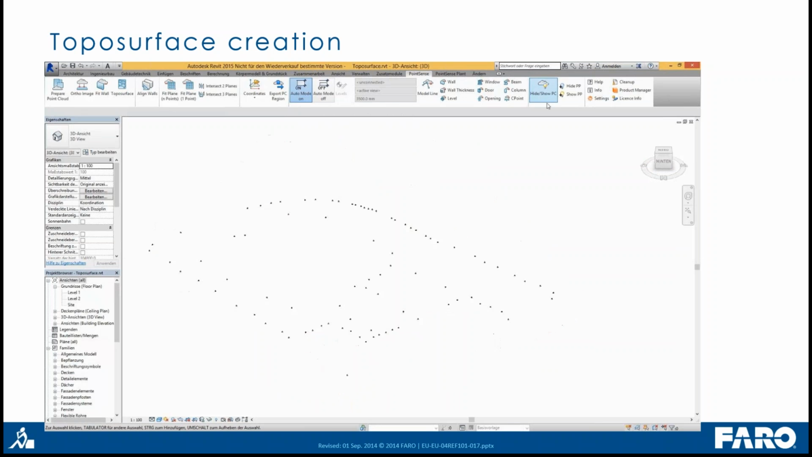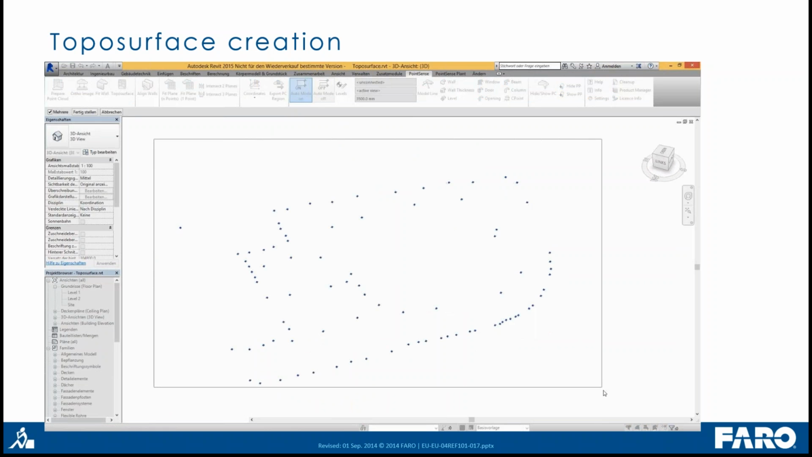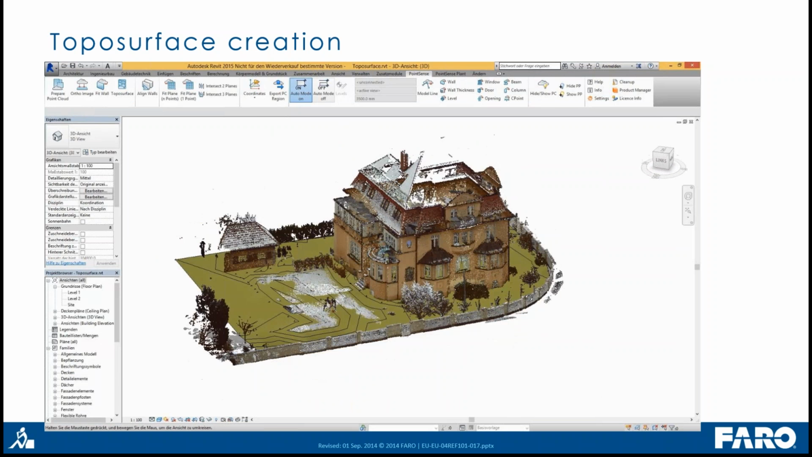And if you turn off the point cloud, you can see all the points here with the 3D coordinates, and then starting the Toposurface command, say finish, and we got it. We have a nice Toposurface on the point cloud.